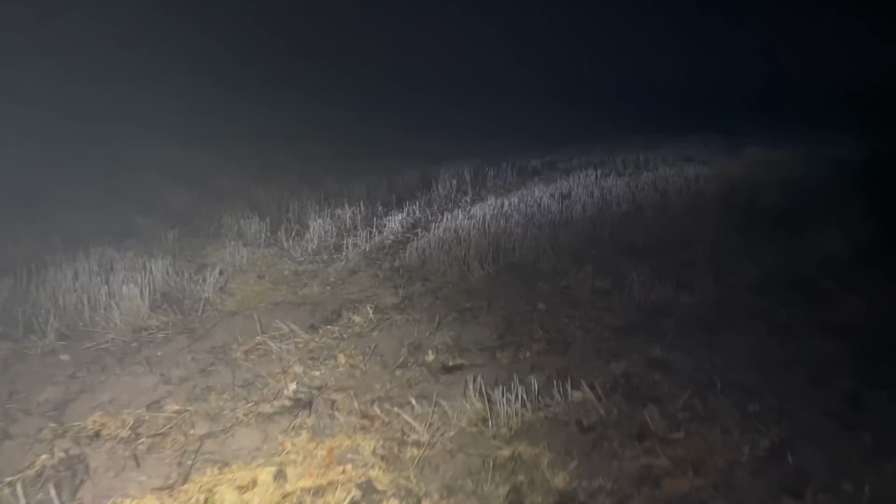Oh God, yeah. Look at that. You can't see a damn thing. Couldn't range it because the fog won't let the laser pass, you know. The same field I shot the Vixen in, just by myself. She was up here, up that wheeling, straight in front of the Land Rover. Came from the same place as well.